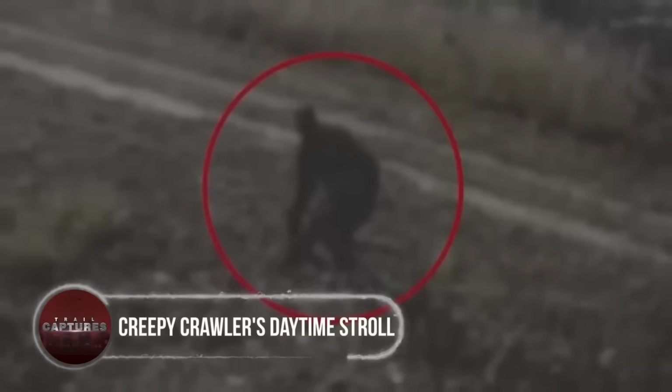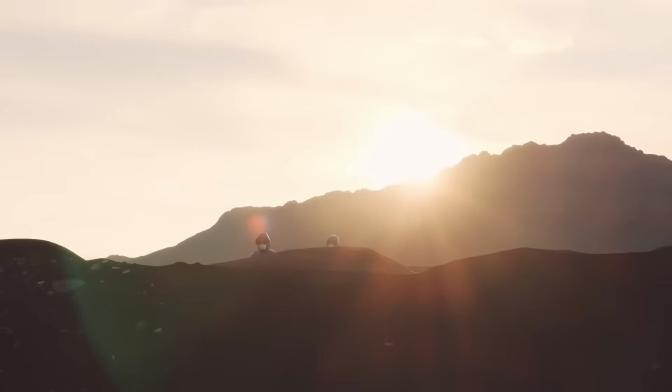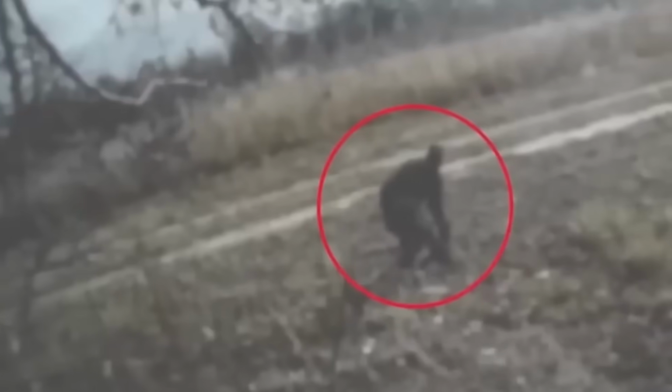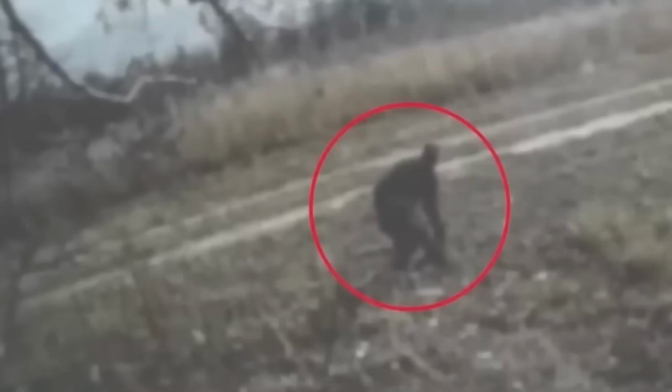Creepy Crawler's daytime stroll. In broad daylight, a strange and creepy figure was spotted strolling in the field. The bizarre dark entity, however, remained vague, keeping its face hidden from the watchful lens. As days passed, more footage emerged, this time capturing the shadowy creature invading a backyard. The chilling features of the crawler were now revealed, sending shivers down the spines of those who witnessed the videos. Speculation ran wild about the creature's identity, but its true nature remained a mystery. Could the same creepy crawler be behind both sightings?